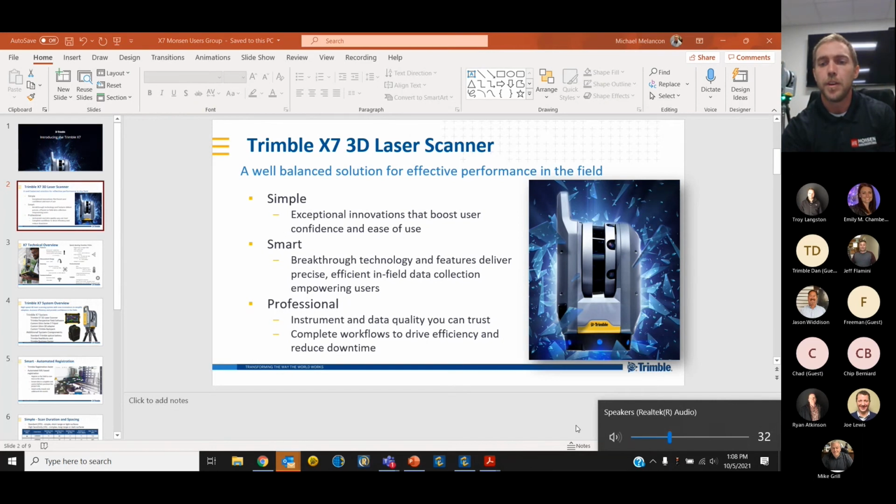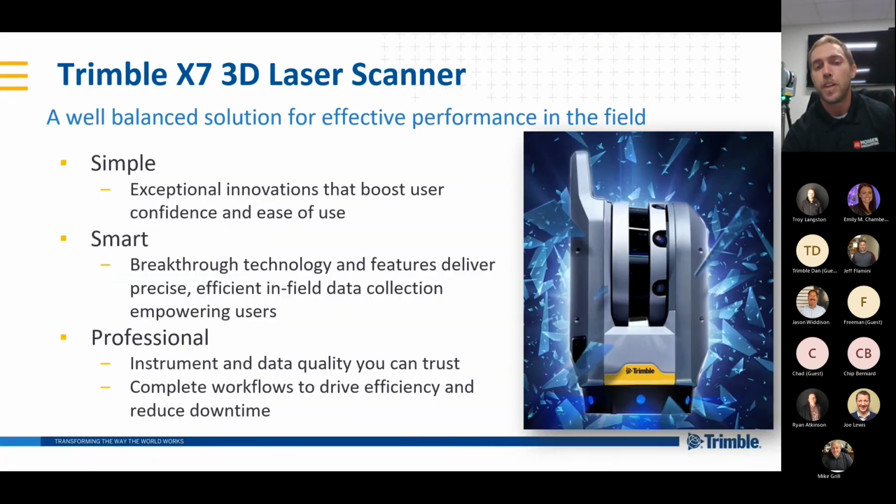So second point is that it's a very smart scanner. With the X7, we have the ability to auto-register from scan to scan, or even go back to a previous scan and register to that. Never really have seen the ability to do that. And then even if things don't register, we have the ability on the tablet in real time to do those in-field registrations. So you can leave the job site with a fully geo-referenced, fully registered scan, ready to really start working on your deliverables in the shop. So there's a lot less work to do in the office that we can finish in the field.